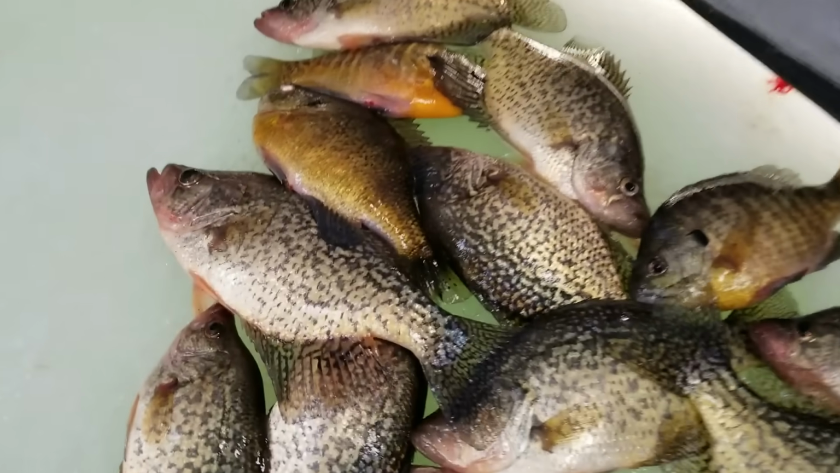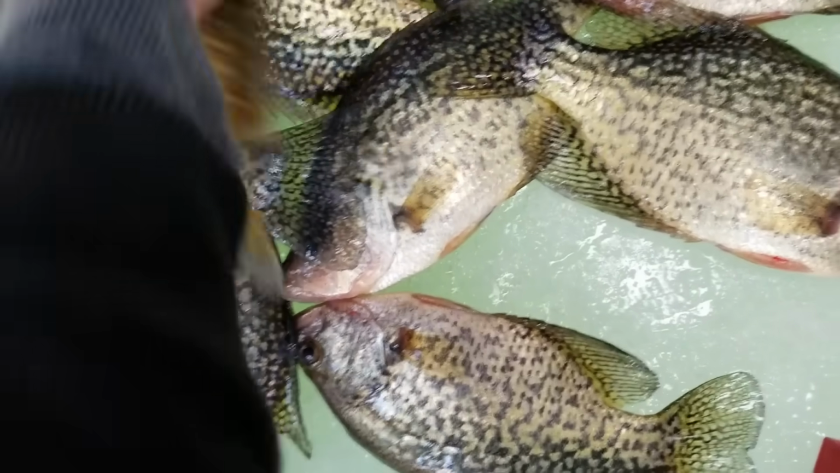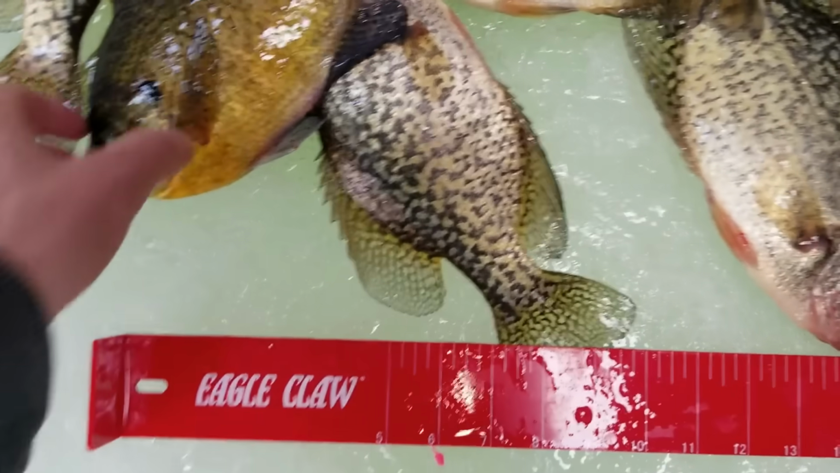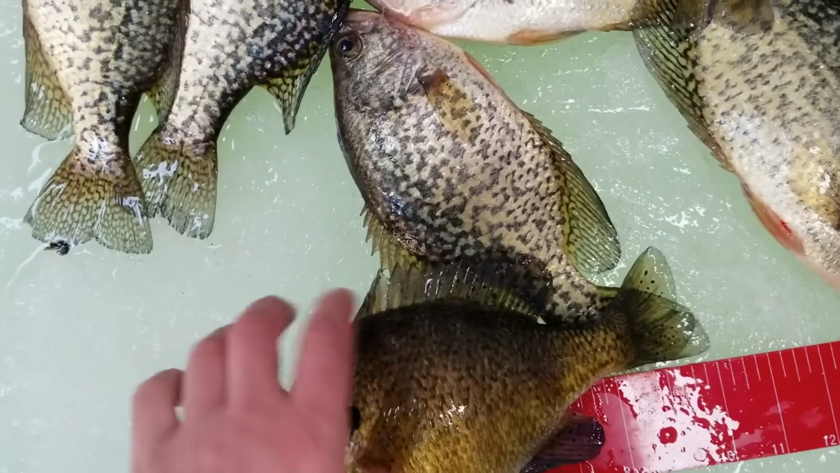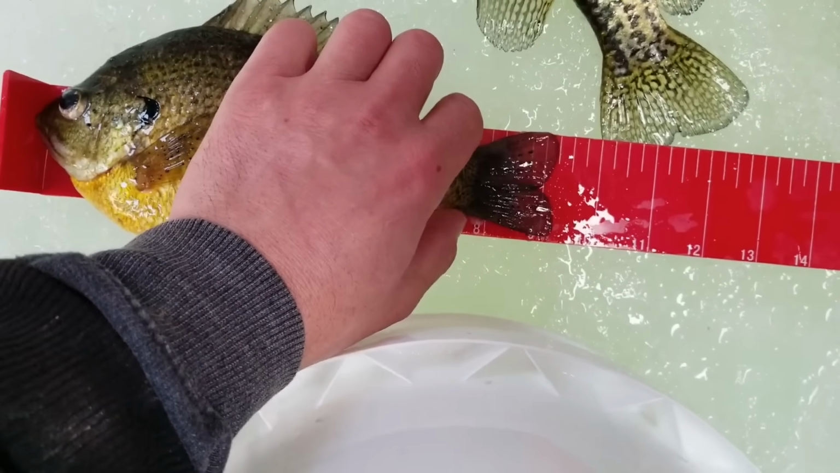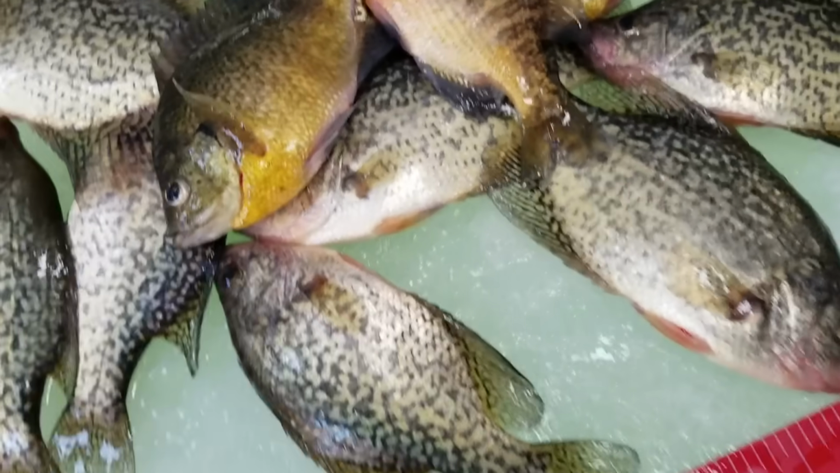And then these big bluegills here, these are nice. Like this one here, this one was right around 9 inches. Kind of bump board. Yeah, 9 1/4. These others right around there also. So, I mean, I got 13 panfish here.